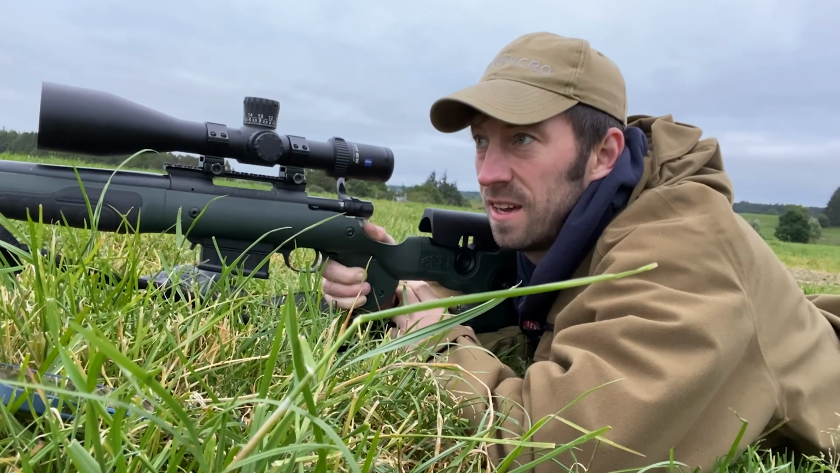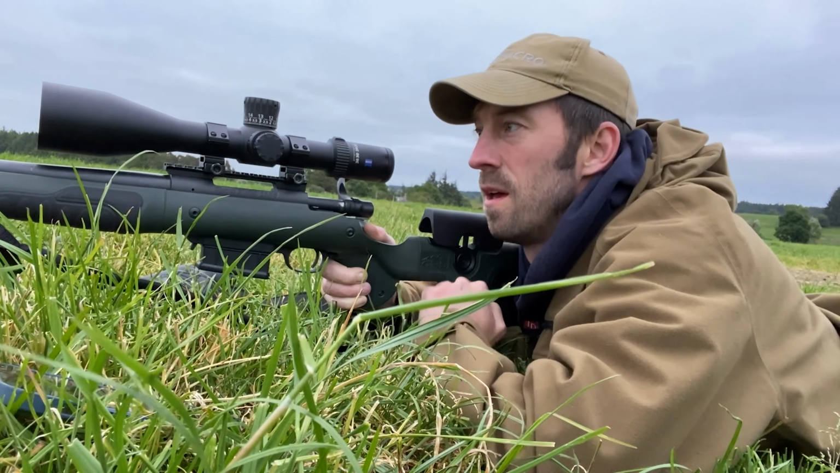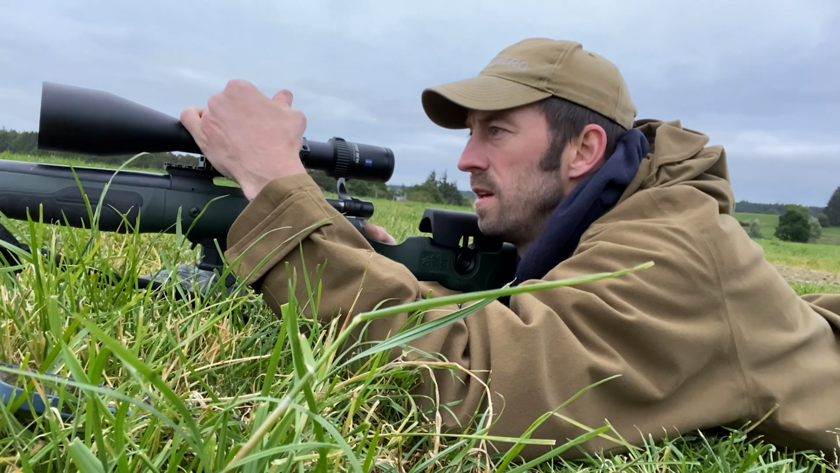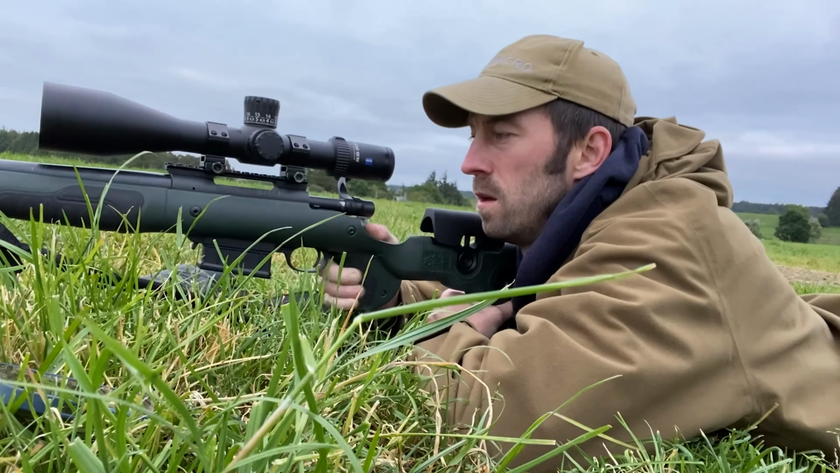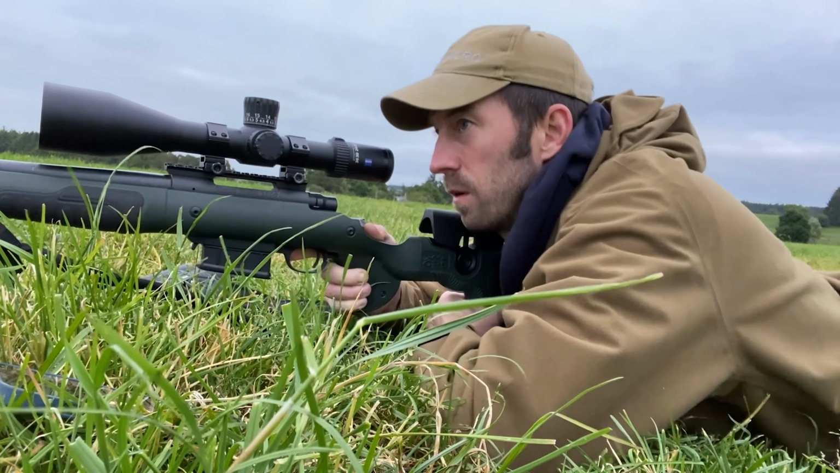I've laid my target down there at 382, that's calling for 1.7 MRAD. So I'll dial that on now, 1.567. I'm going to send that. Let's see, I've got a bit of a breeze here.